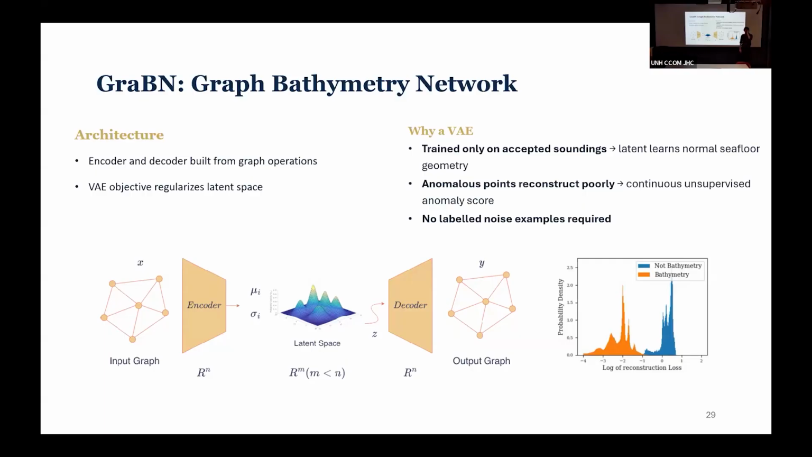The idea is not that it's learning, oh, when it's bathymetry, throw this, and when it's not bathymetry, throw that. It's not a regression and it's not a classification. What it's actually doing is learning what bathymetry should look like. So, this point here is a bathymetric point, which means the points around it should look like about this, should have this kind of roughness, should be sloped a certain way, etc. And it reconstructs it.